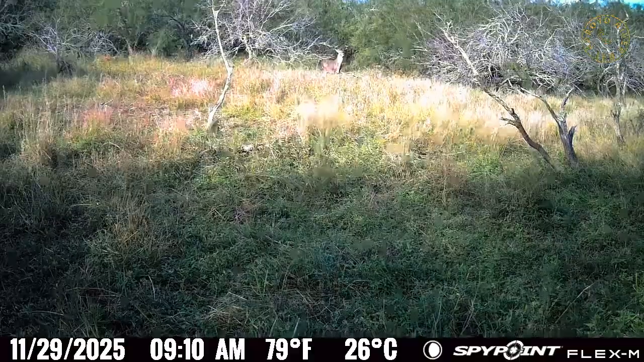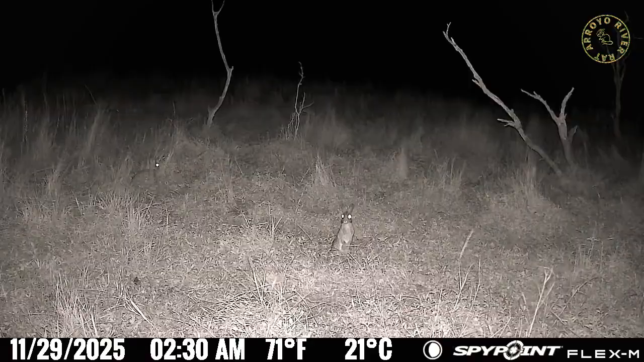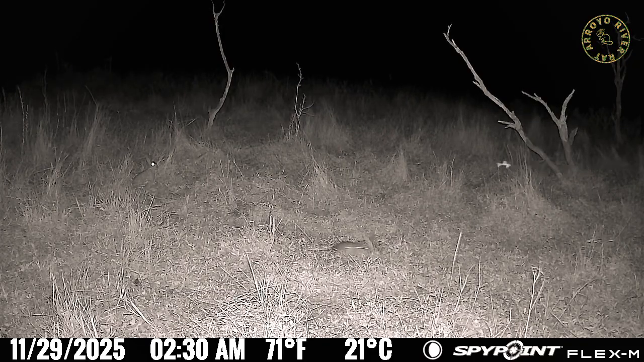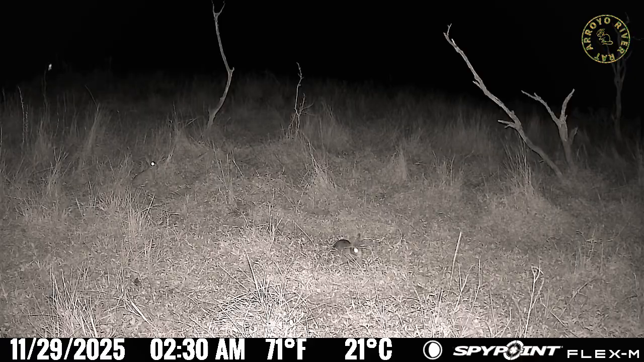But this location has been quite productive. Oh, here comes a nice buck just running by. And there's a little rabbit. Actually, there's two of them there. You kind of see the eyeballs glowing. Then all of a sudden, boom.